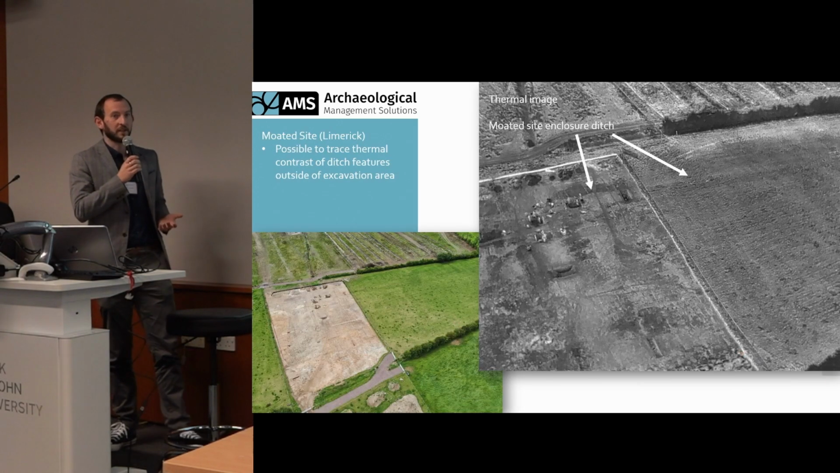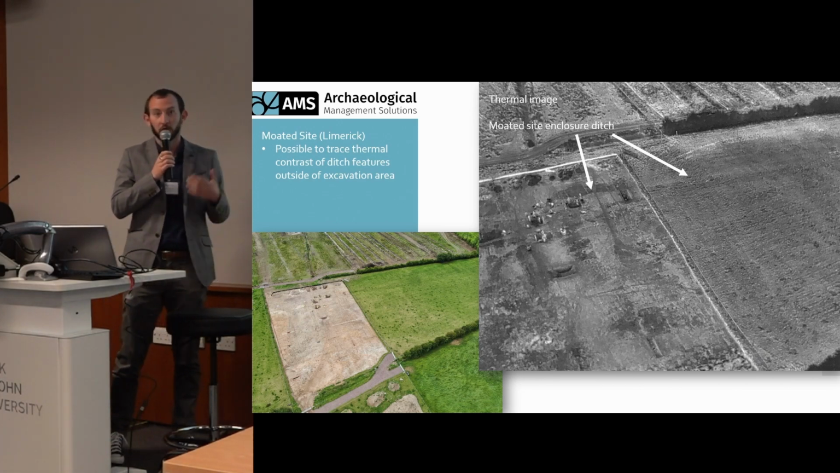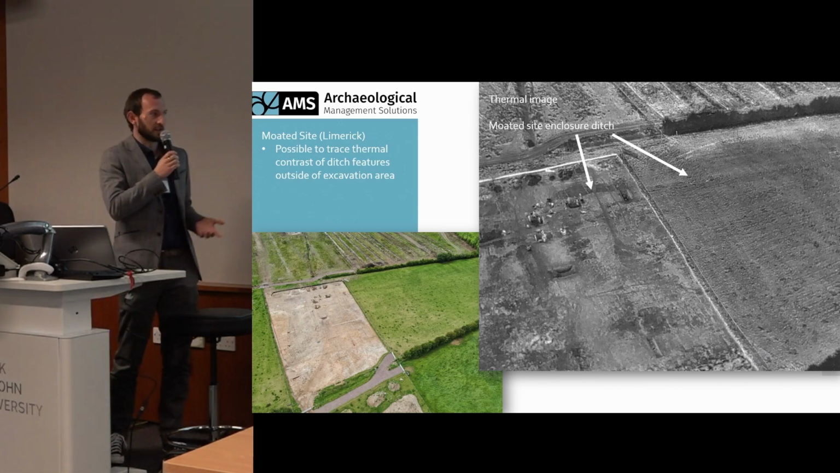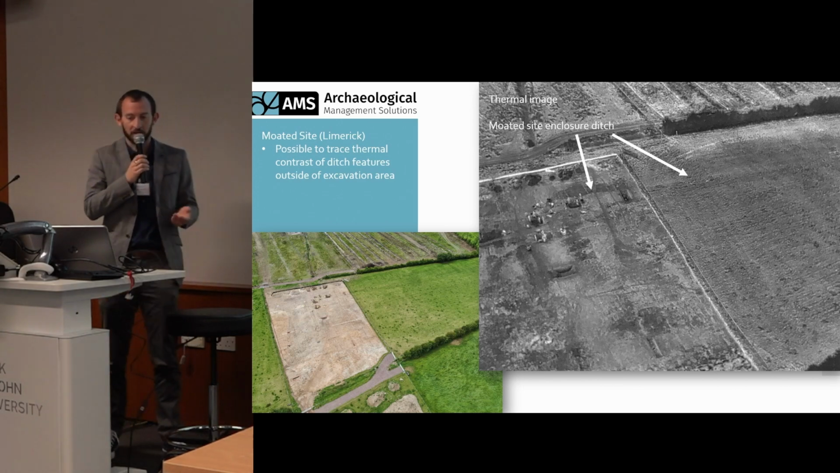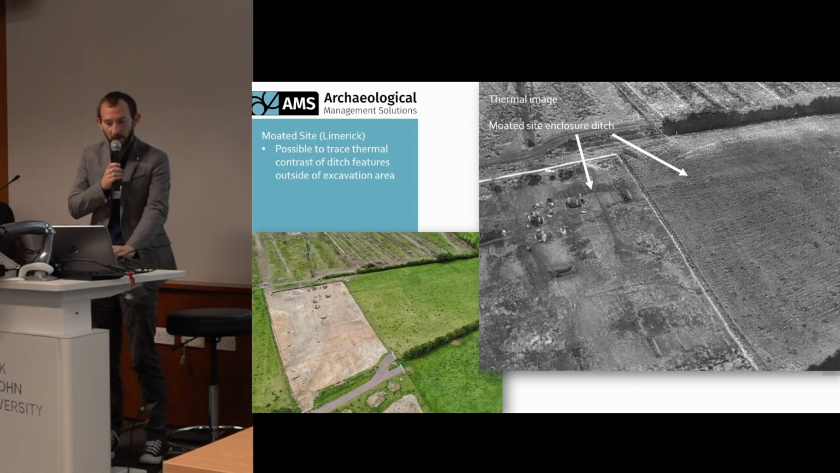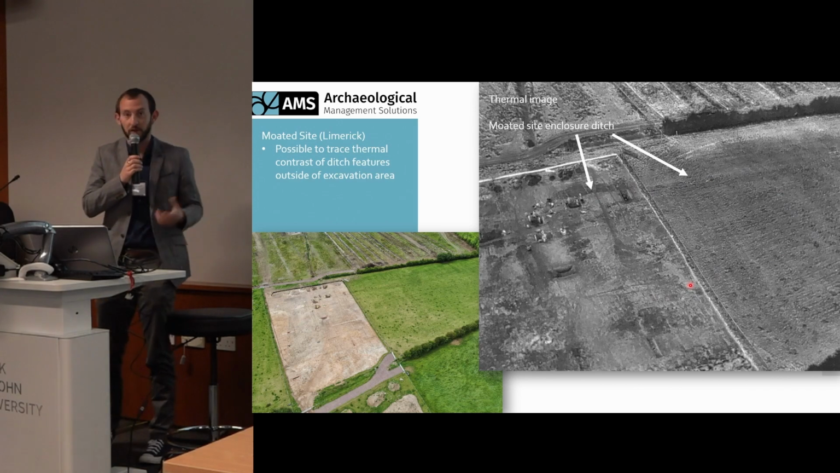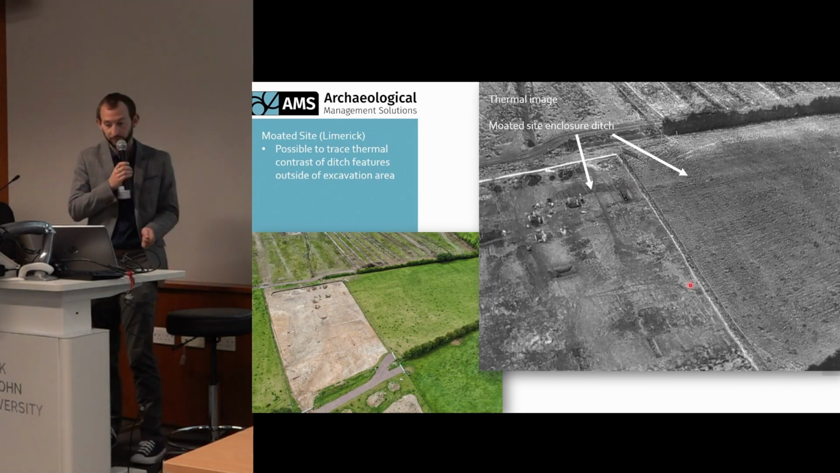The next stage of this was to apply it to some full-scale excavations. This is an initial site in Limerick, and it's a moated site. As you can see here, it's possible to trace the main enclosure ditch, not only in the open excavation, but coming back around and returning in the greenfield site to the right.